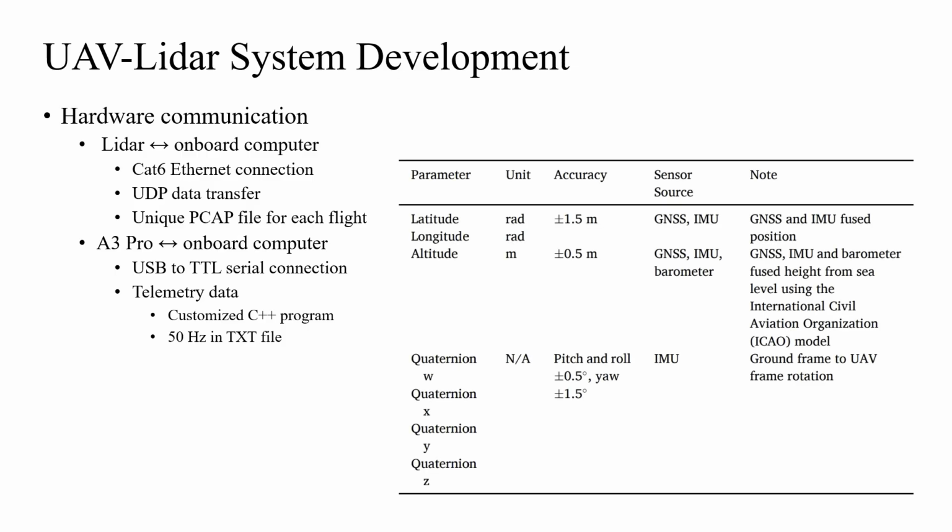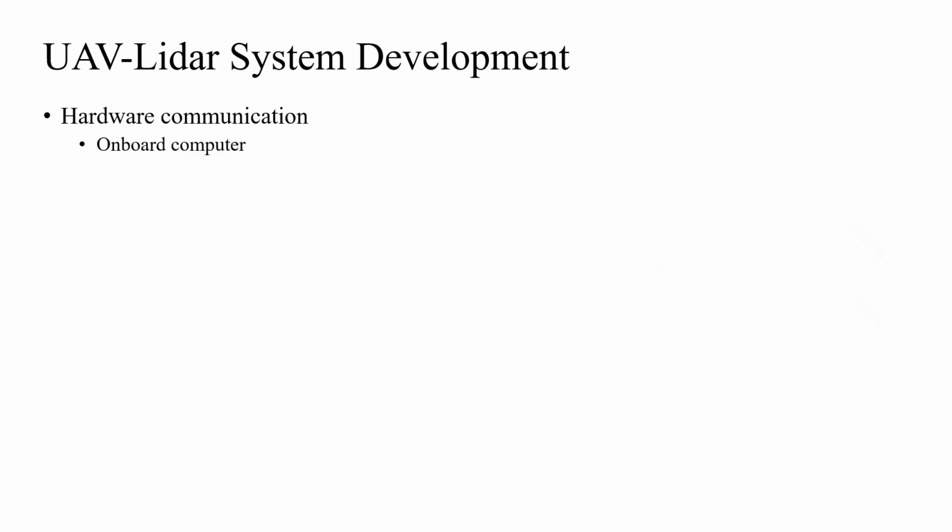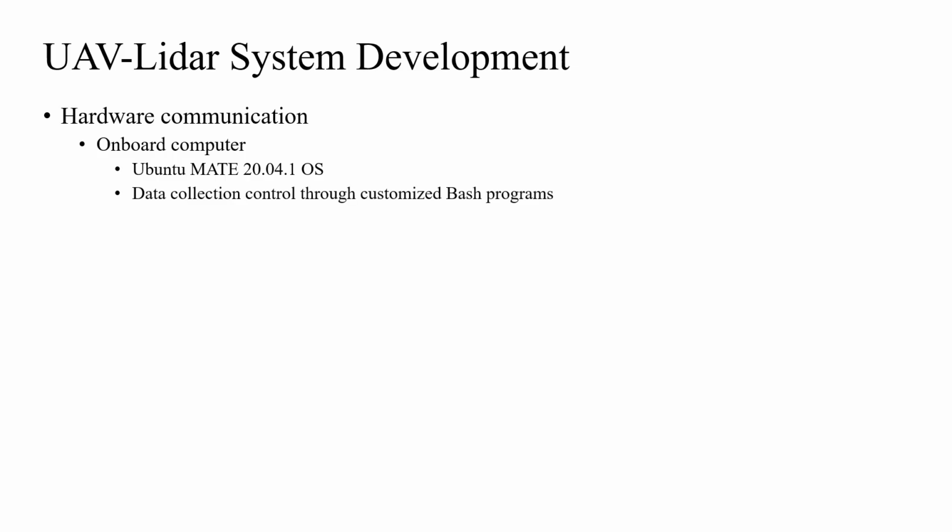This table shows the descriptions of the telemetry parameters. The onboard computer had an Ubuntu Mate 20.04.1 operating system, which was responsible for controlling data collection through customized bash programs, as well as storing all collected data. The synchronization between LiDAR frames and UAV telemetry readings was achieved utilizing the computer's internal Unix time.